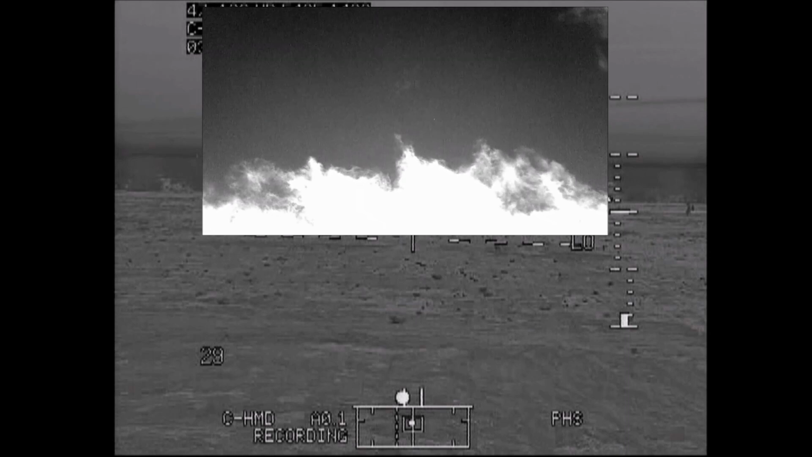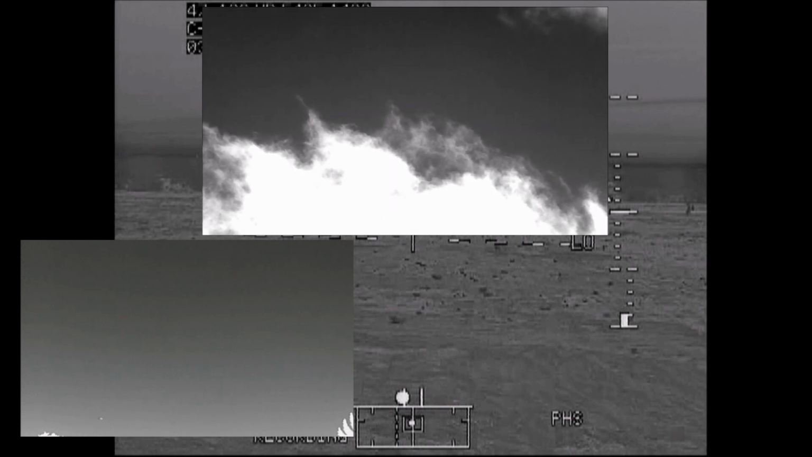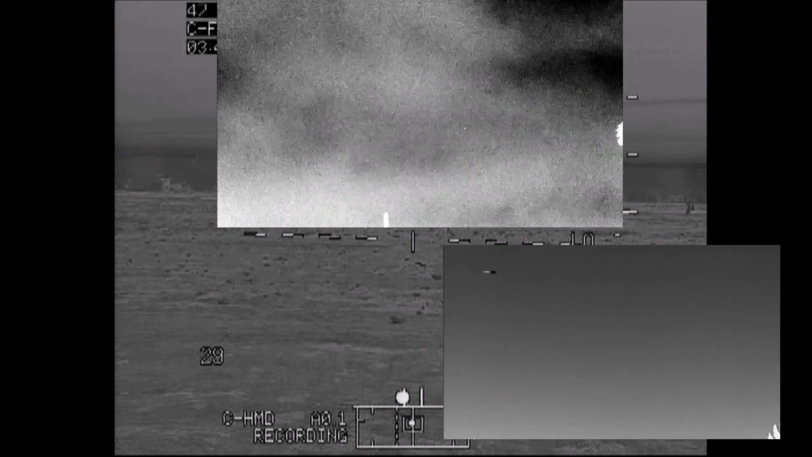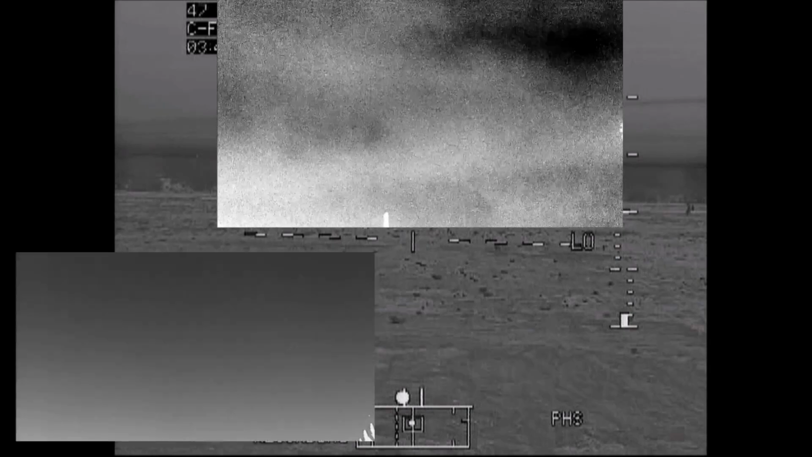Let's take a real good look at the bugs in infrared. The videos shown on top are at normal speed, and the videos shown on bottom are at 1/3 speed. I think it's easy to see from the chaotic nature and random speeds of bugs that these don't fit the description of the UAPs.